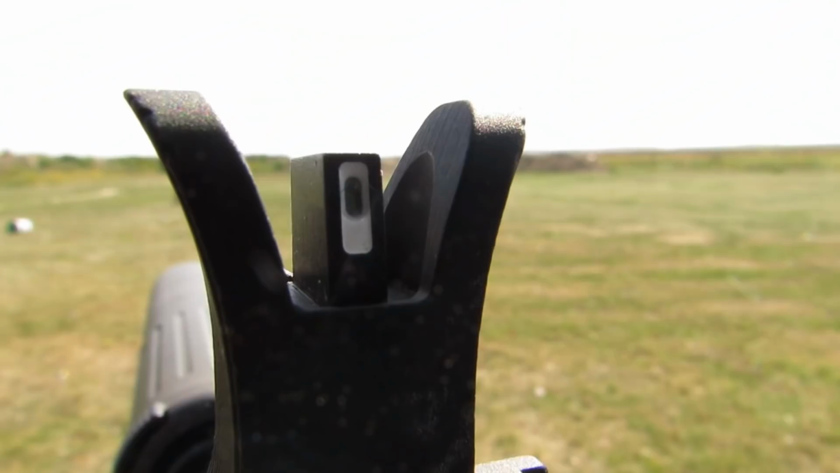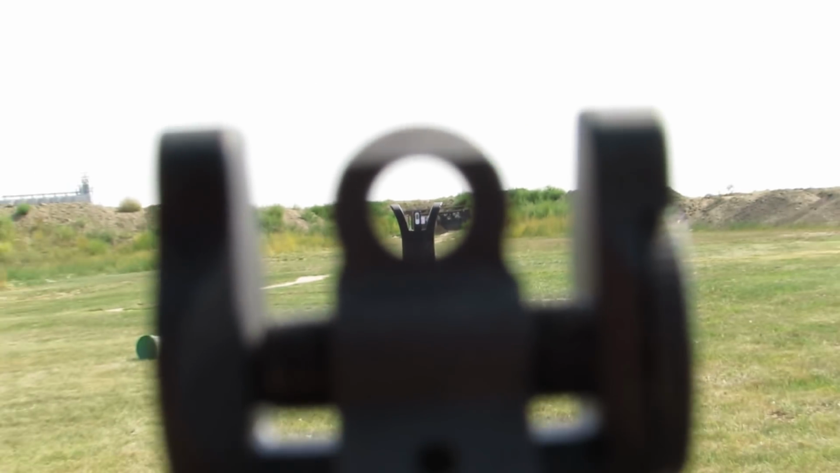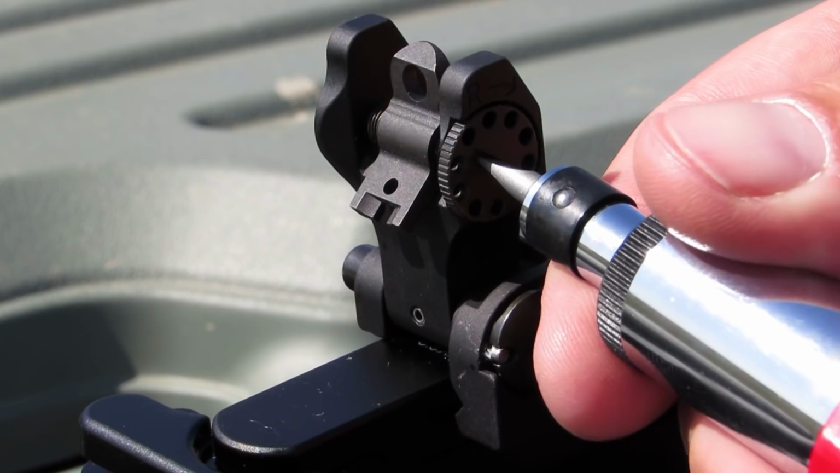And some of the guys I know that beat the crap out of rifles like this strongly suggested going with a Troy design. I like Midwest Industries pop-up sights as well. That's what I run on a lot of my other stuff, my AR-10 and my Mark 18 I got in the office. But this thing is pretty nice.